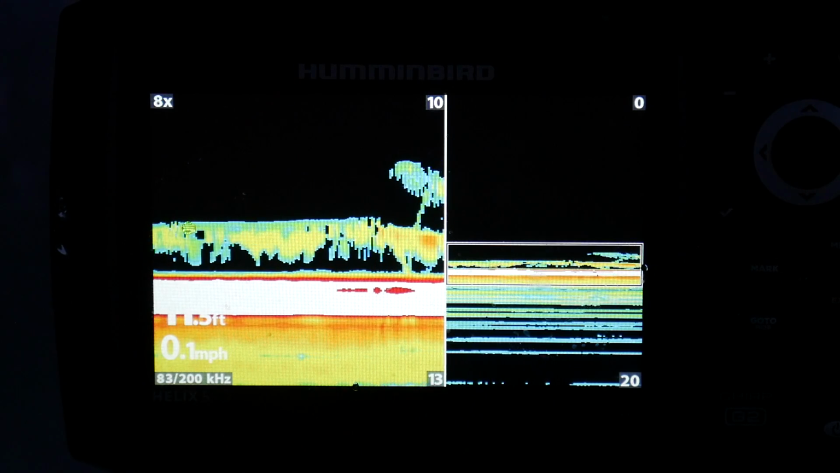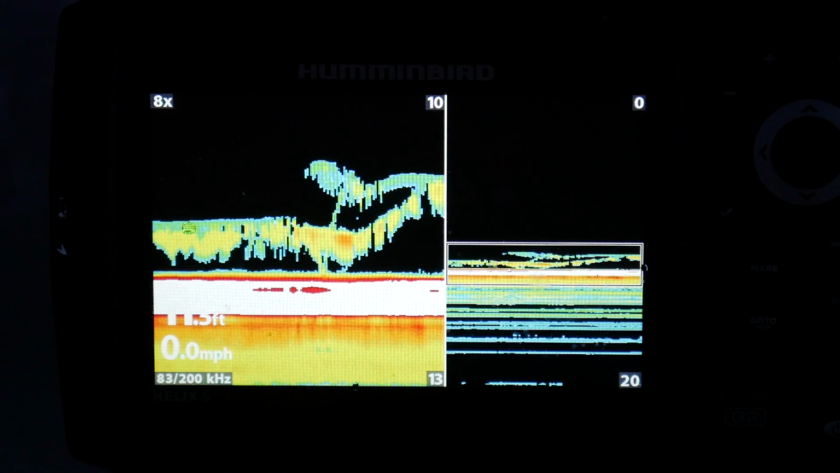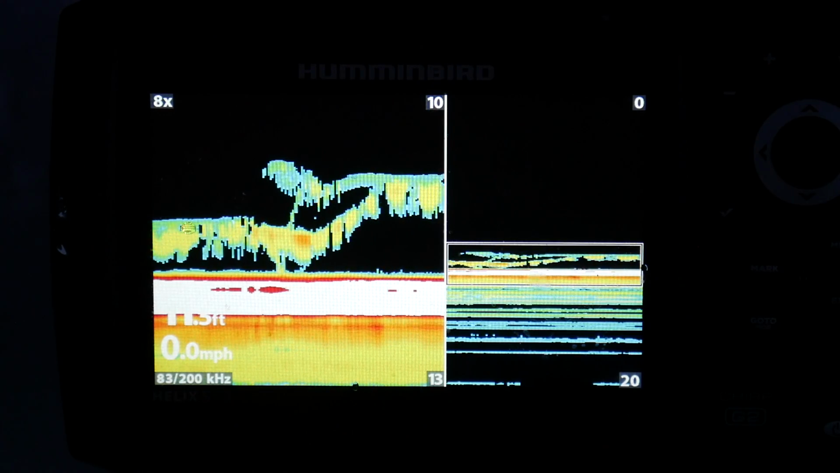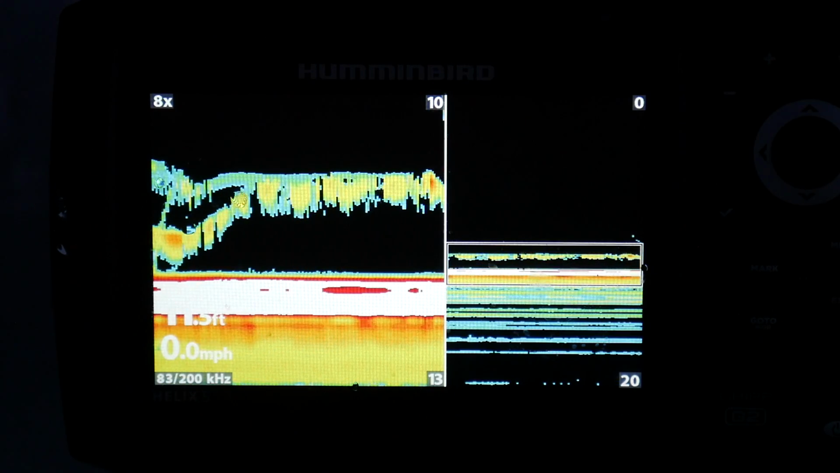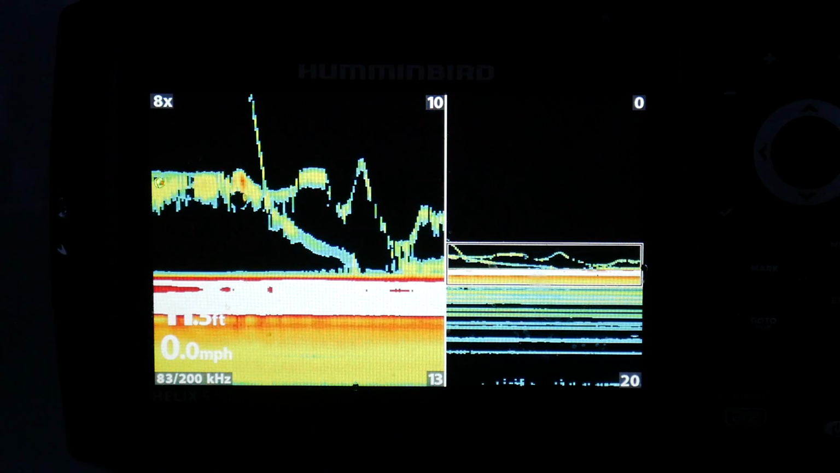Oh, there's a fish came in high. He's coming for it. Come on. Eat it. He bit it. Coming back down for him. He's still there.